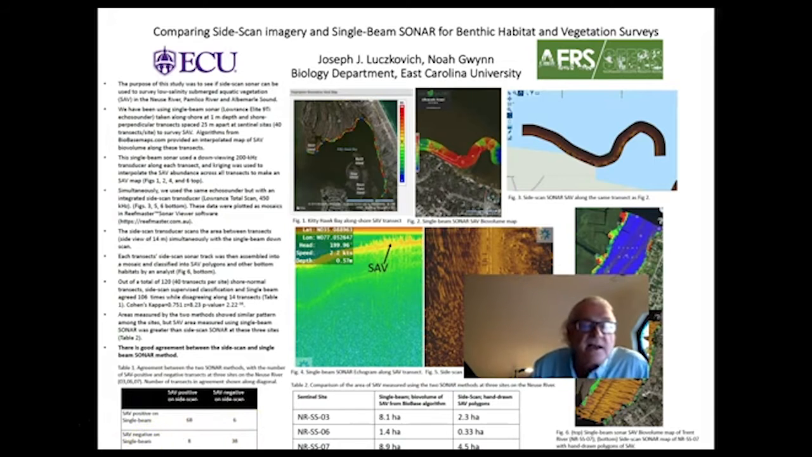In this next line in the table, you see that there were places where the single beam didn't pick up any SAV. If there's no SAV, it just appears as sort of an empty bottom, a red line going across, no jagged peaks. So single beam said no SAV was present 38 times, and side scan agreed. Our side scan interpretation, we agreed 38 times out of that.